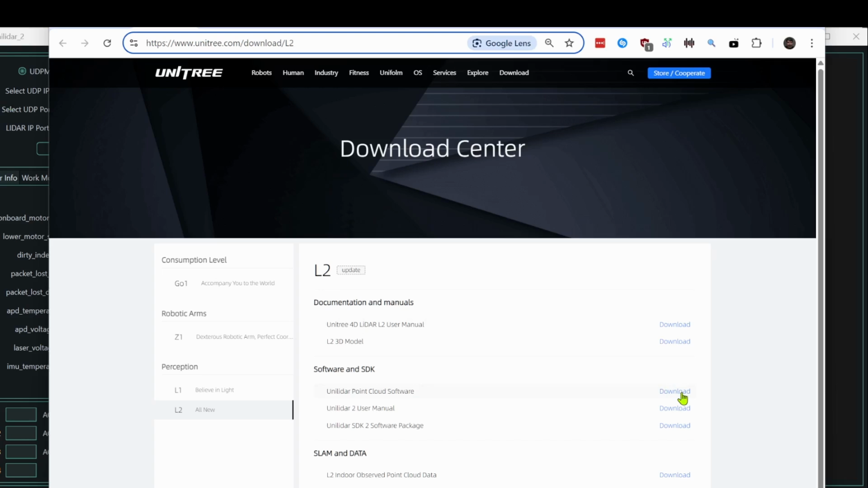This only works for Windows. And it's only meant to configure the device and explore settings. It doesn't let you do anything with the point cloud data other than to view it. To actually use the data, you need to use an API or a ROS integration. And it's just a raw download, so once you download it, you'll just run it. There's no installer. You'll probably get a security warning, and you'll have to just accept that.